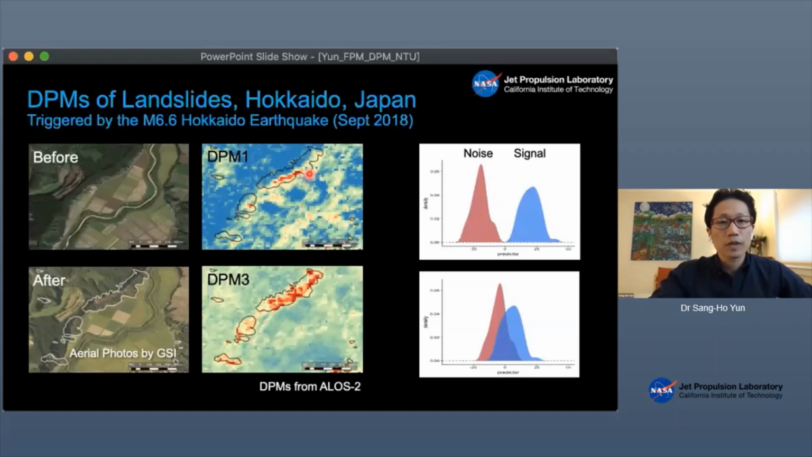So it's doing its job, but if your application is to map out the extent of the landslide, it's not doing well, as you can see. So we developed this new algorithm. Internally, we call it DPM3, involving also amplitude information of the SAR image, and improved to produce a landslide extent map like this.